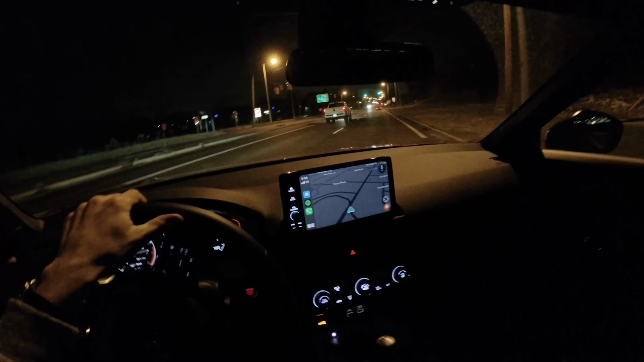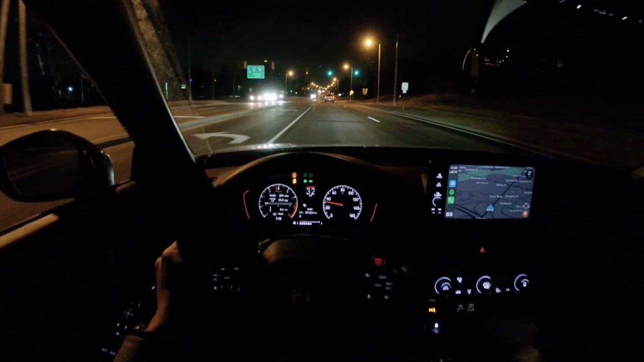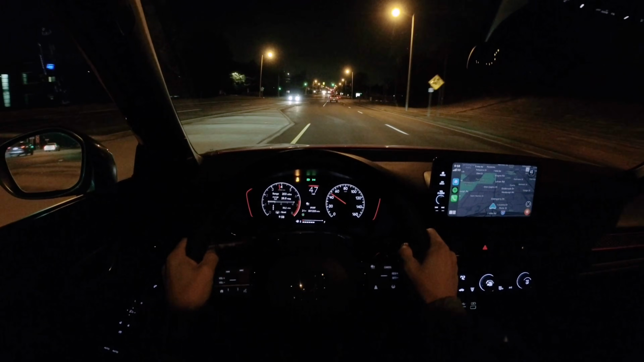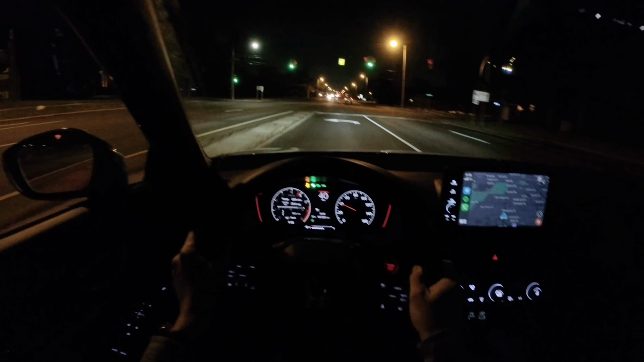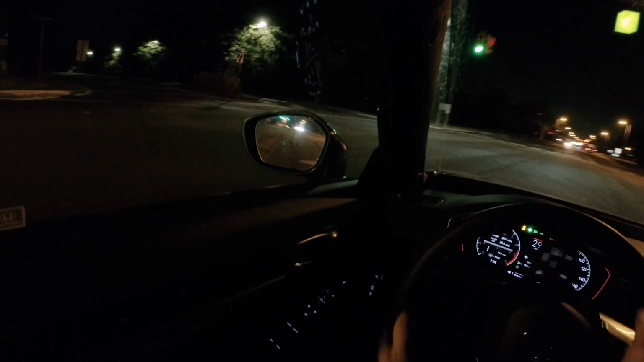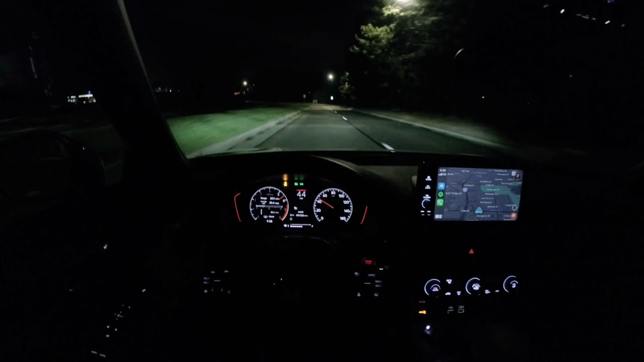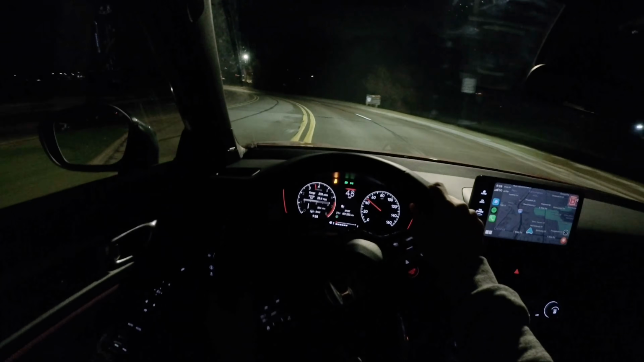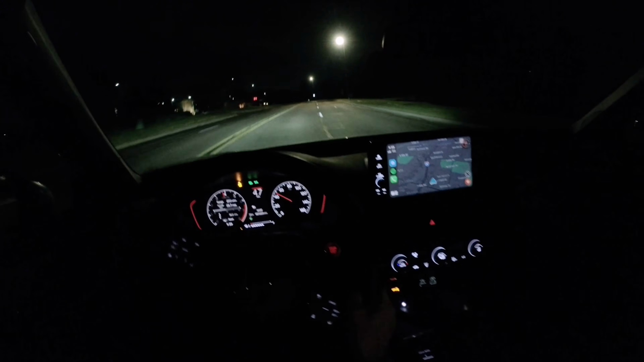And it really doesn't make that much of a difference because there's so much grip from that front diff. This is a genuinely fun front-wheel drive car to drive.